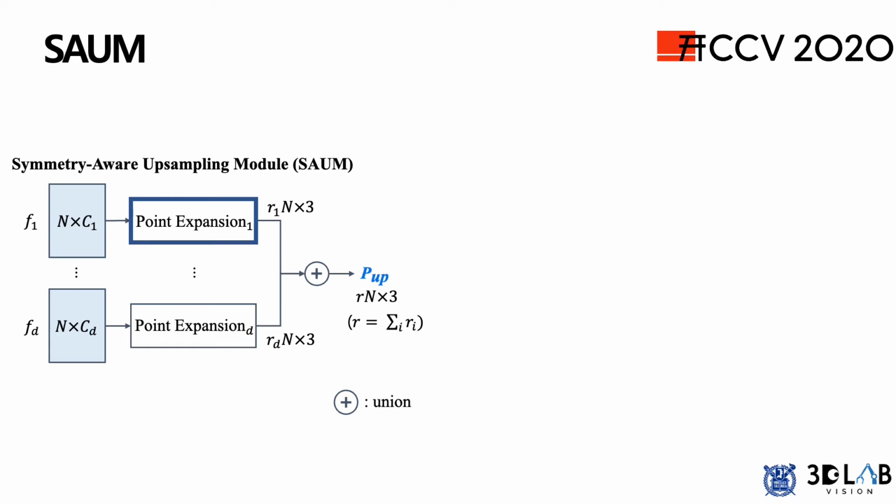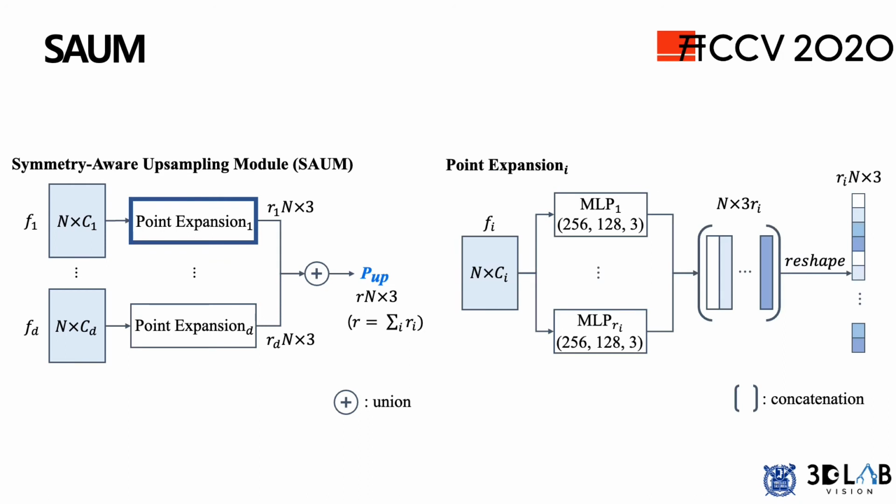union of upsampled points. Point expansion consists of multiple shared MLP layers and the reshape operator. Note that the final dimension of each shared MLP is 3, so they are mapping from the input feature maps to 3-dimensional coordinates. As a result, SAUM generates upsampled points from low-level to high-level feature maps, emulating U-Net-like skip connections.